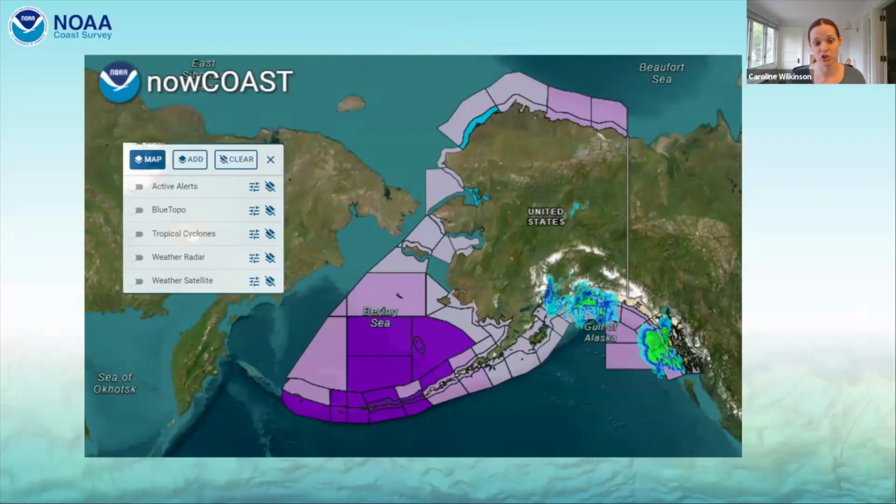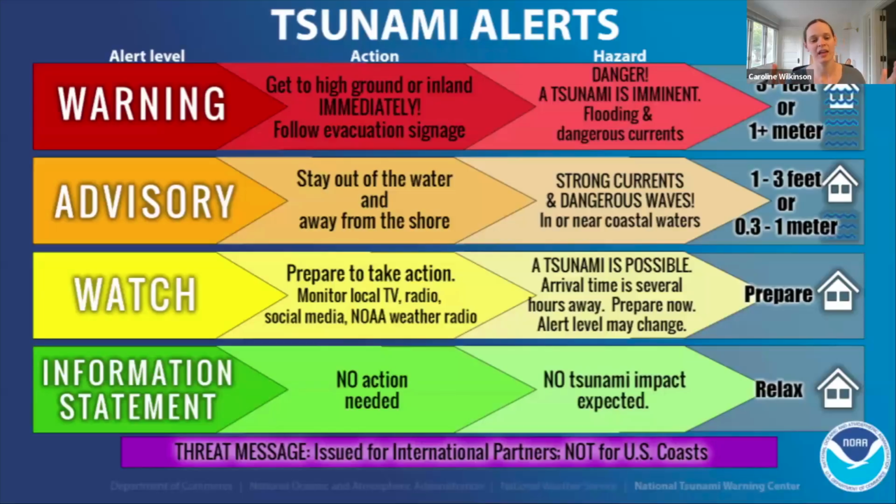NowCoast, we have these new maritime weather zones that are new as of a couple of years ago, and they're meant to be more precise about defining the maritime weather in that area. So there's smaller, more precise maritime weather zones, really important if you're a small boater and need to understand if you're going to be in a hazardous weather environment on the water.